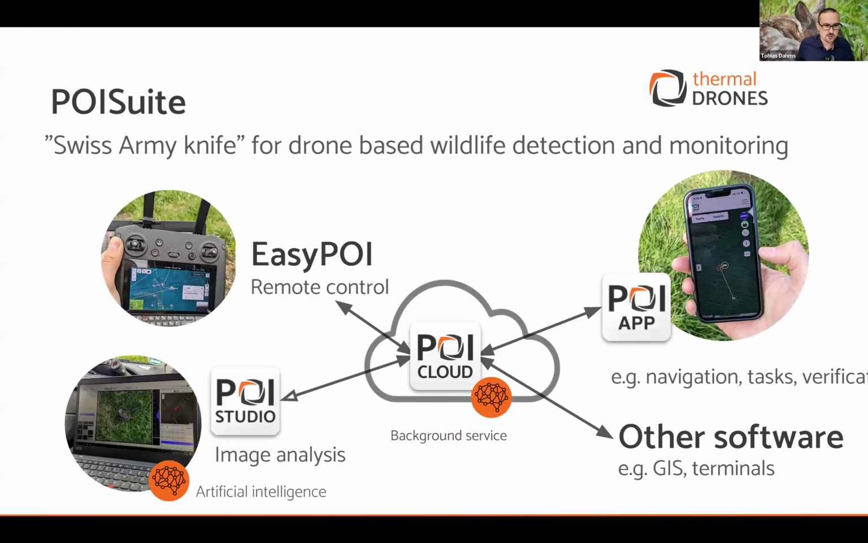I will start with a short overview on our software. It's a Swiss Army knife for drones, I would say, and it's a cloud-centered software solution. It does not need the cloud, but it helps a lot. And it connects basically all different segments when you work with drone image data. You have the things which Frank already told you.